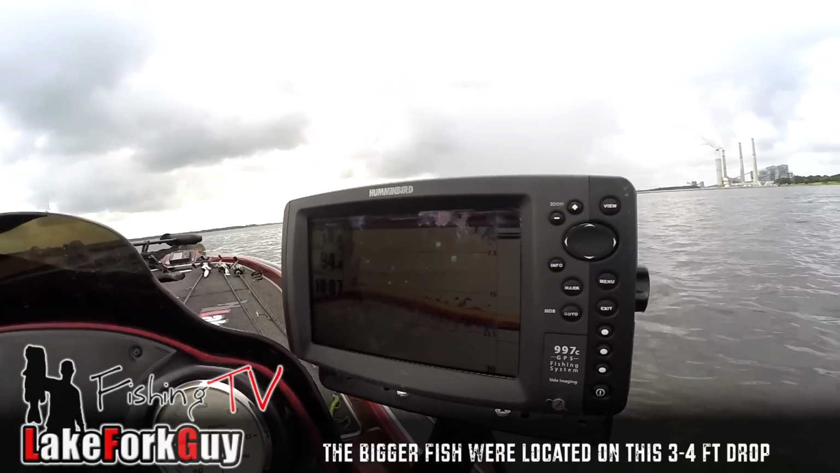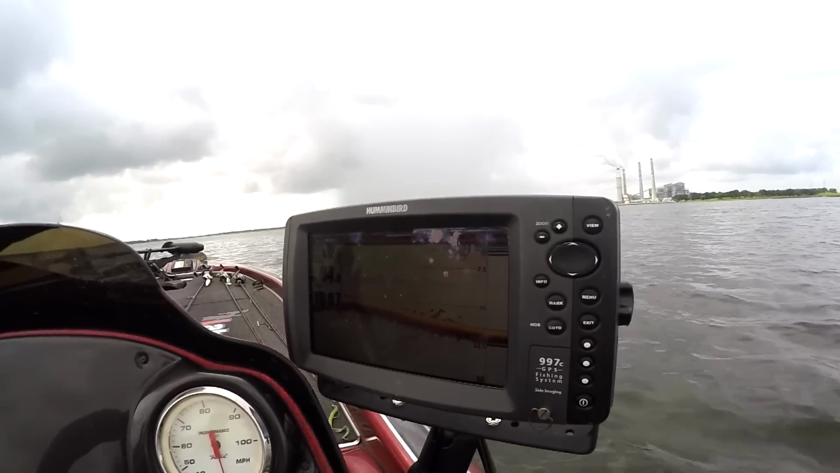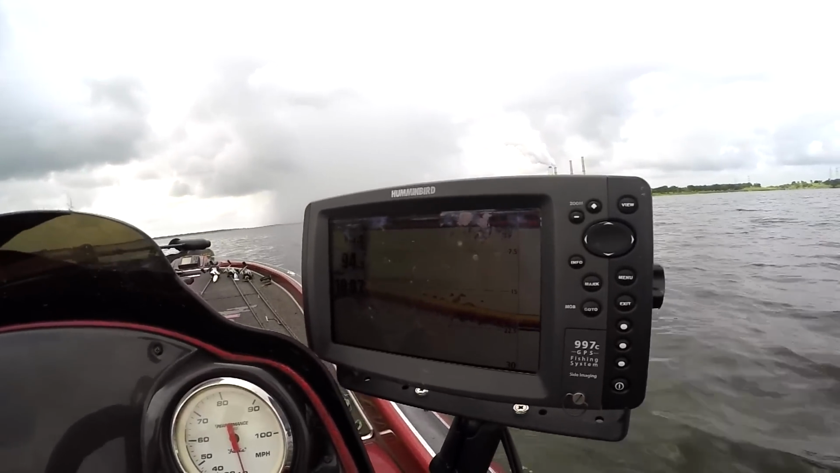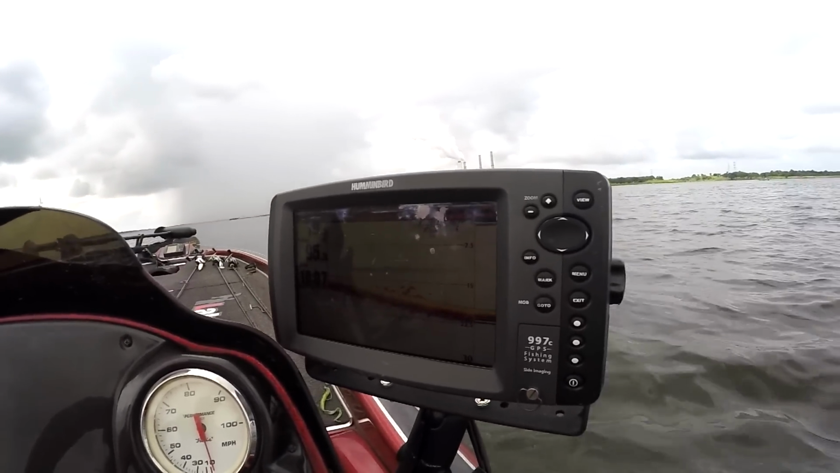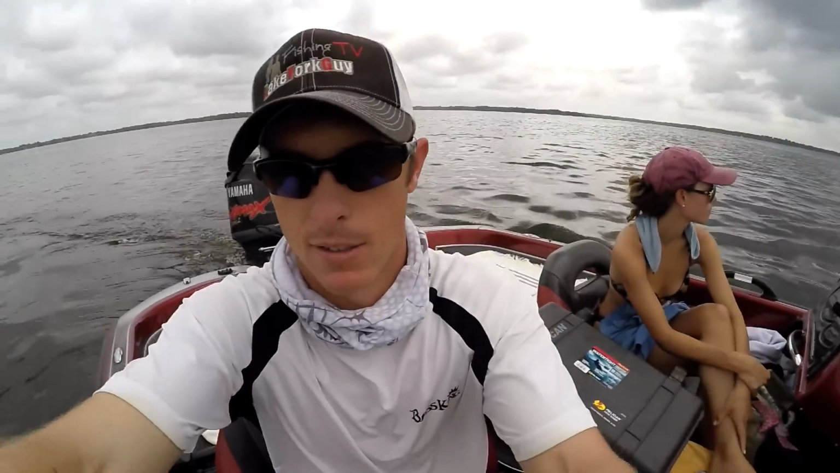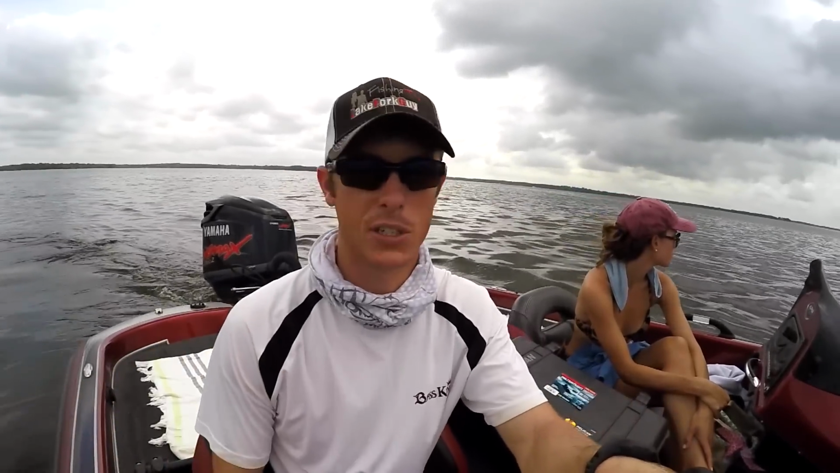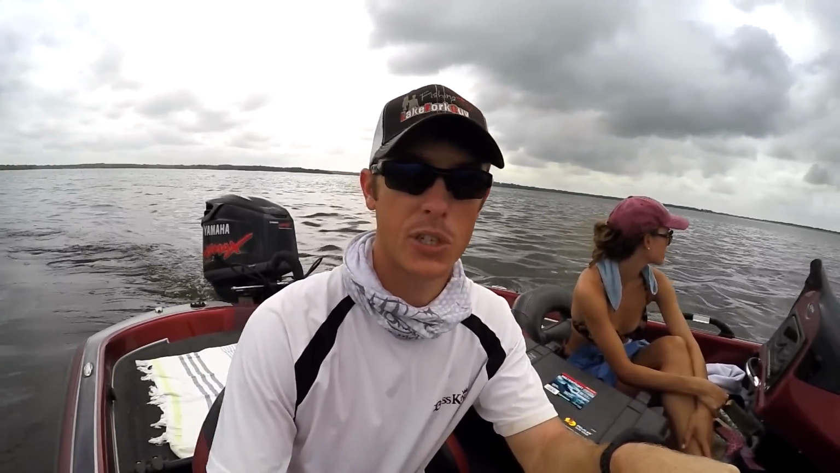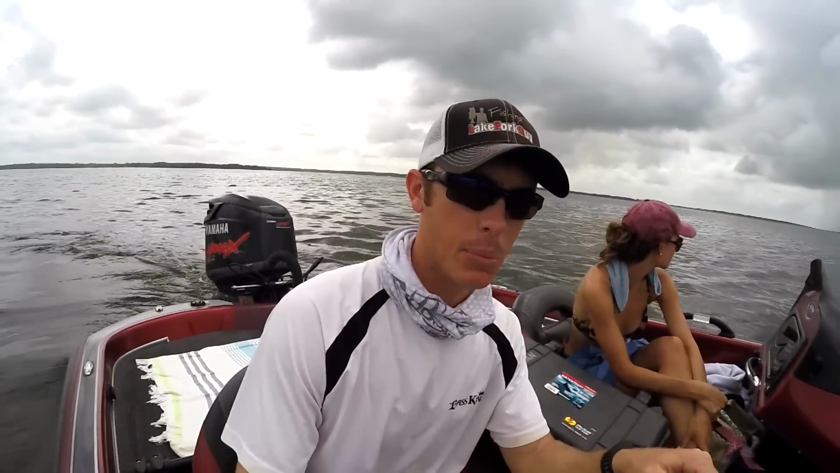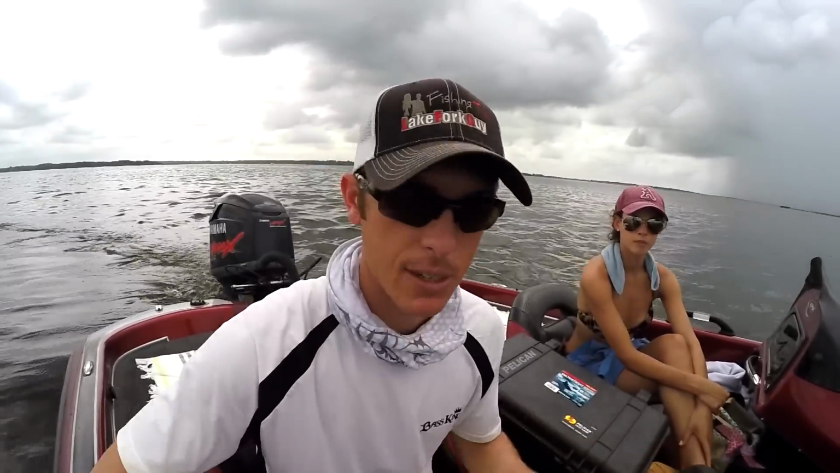I know that didn't look like much, but that's really all I've been seeing out here on these deep spots. And there's fish that'll just come through. So if I'm marking a few of them, there's something about that spot that they like, and there'll be more fish that'll show up as I'm fishing. So that's been the pattern. Just a few, and shut her down, cast away.